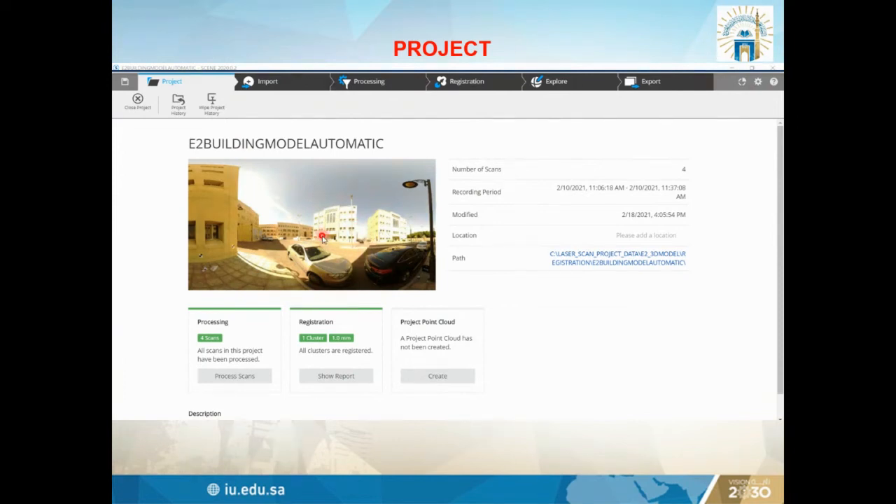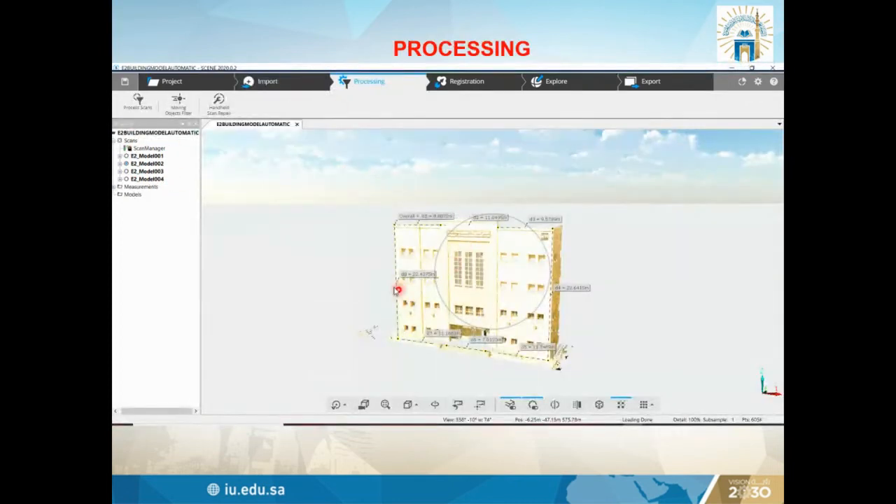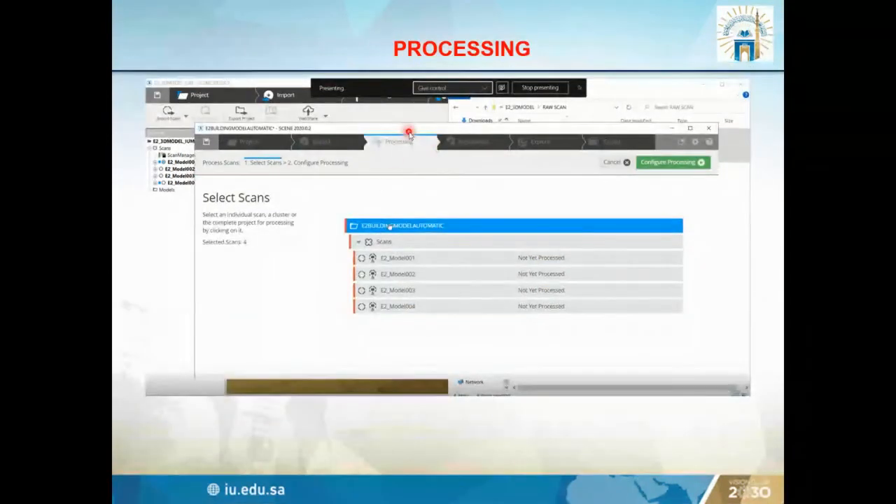This is showing the project we have opened in the Scene software, and then we open a new project, and we need to process for import, processing, registration, explore, and export. So we can import the 4 scans, like we see model 1, model 2, 3, 4. Finally we import the data and we can process it. After processing, it will combine the whole data and make the combined project for the E2 building. And then we have the registration here.